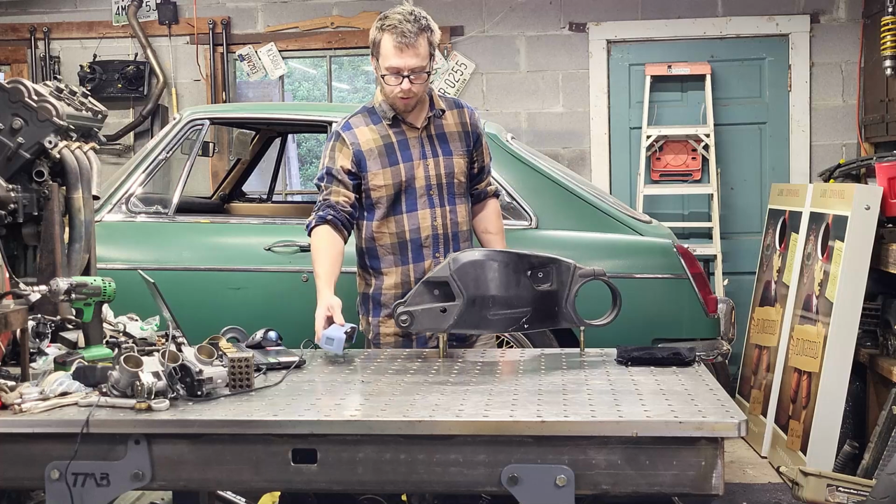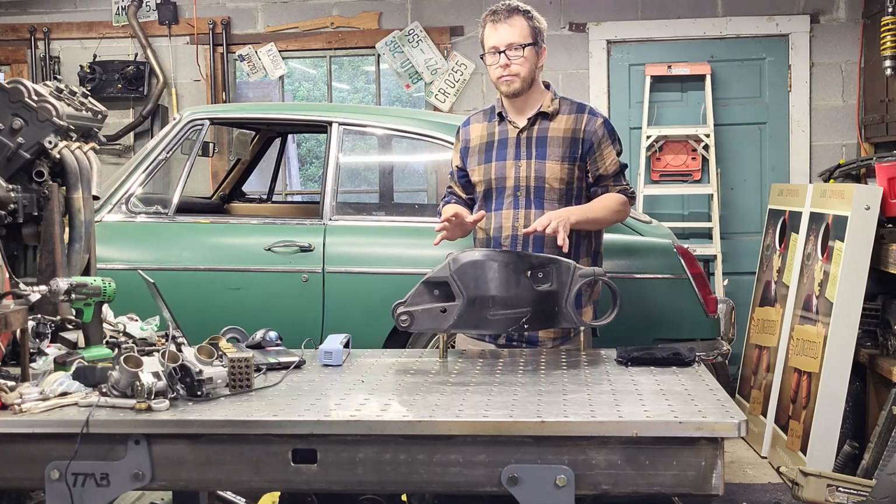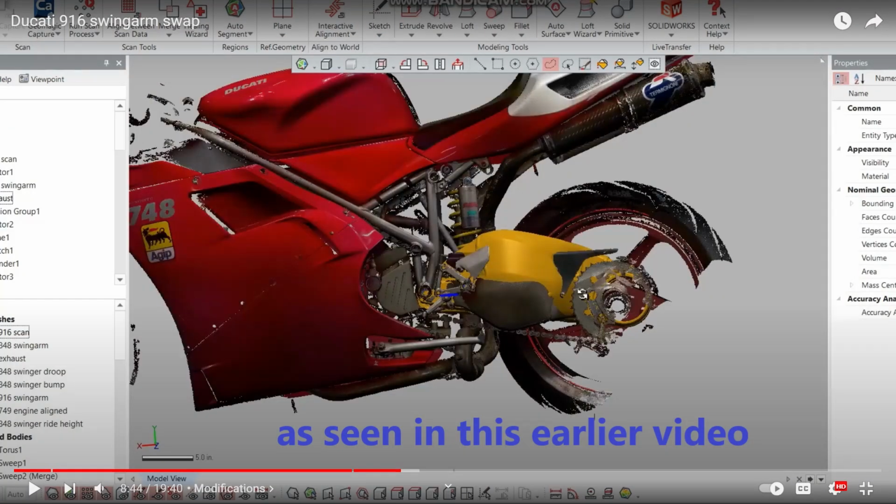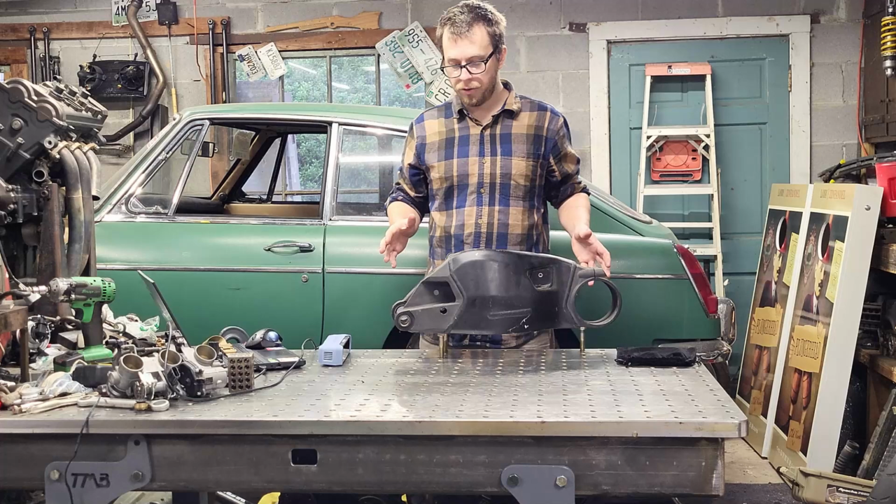The plan here is I'm going to scan this swing arm. Now, I've already scanned this swing arm with a high-end scanner in the past, and I've used that data to do a bunch of stuff. But I want to scan a part that I already have an existing scan of, and then I'll be able to compare the two and really just tell how accurate this is.